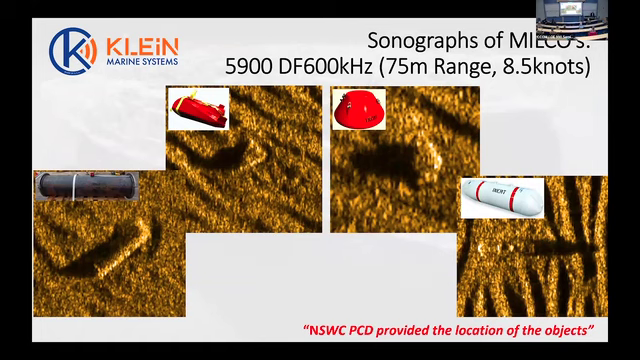But just to give you some of the results, this is done with the 5900. So this is a rather expensive dynamically focused 600 kilohertz multi-beam side scan system. And this is some of the data. This is run at 75 meter range and 8.5 knots. And this is what this mine-like contact looks like.